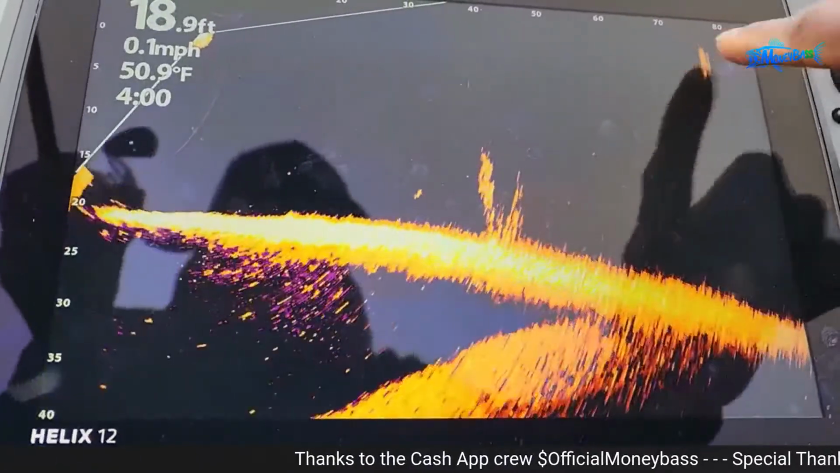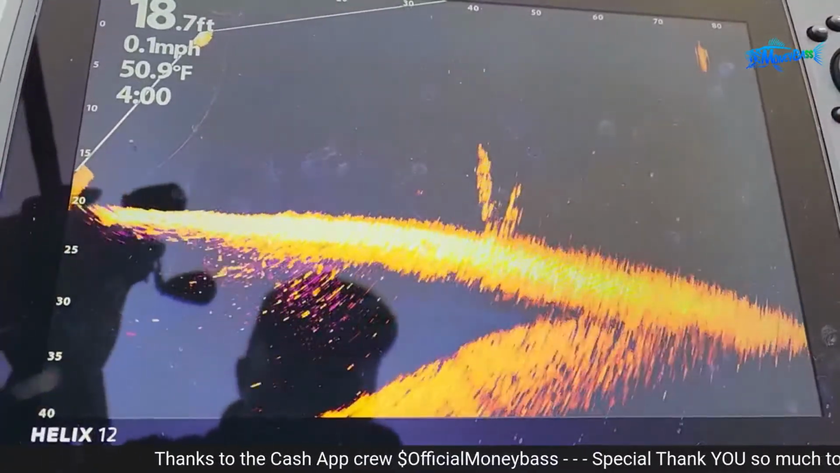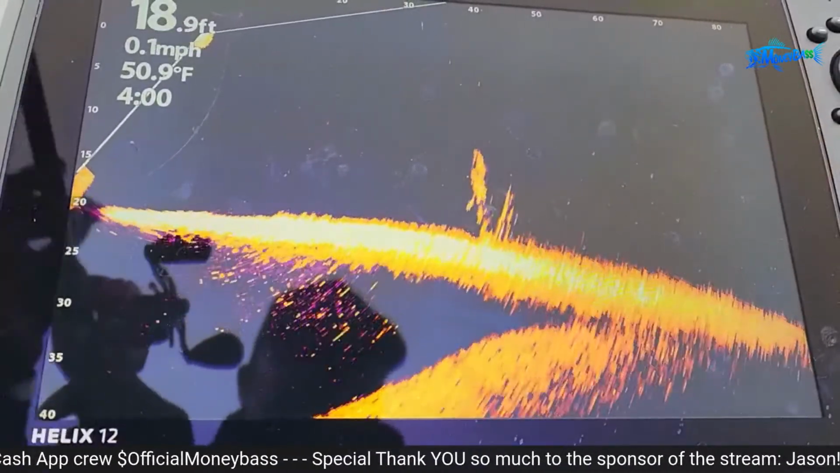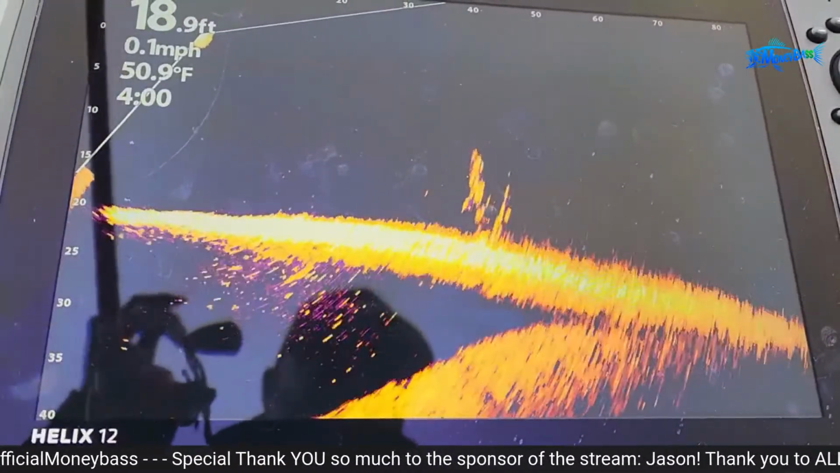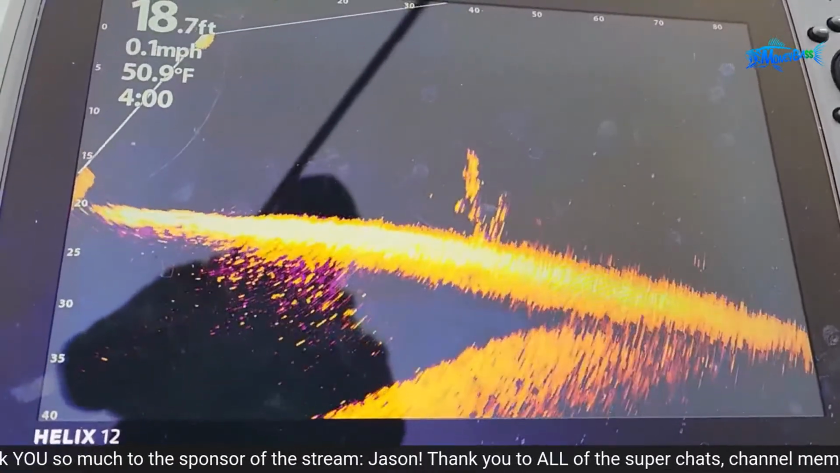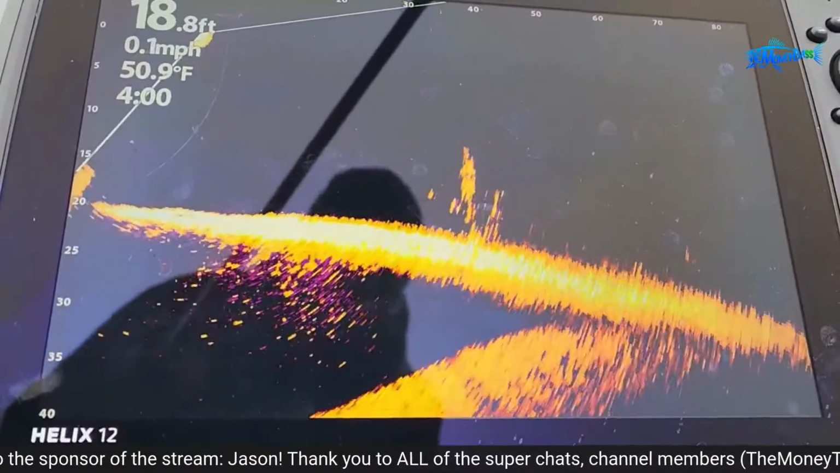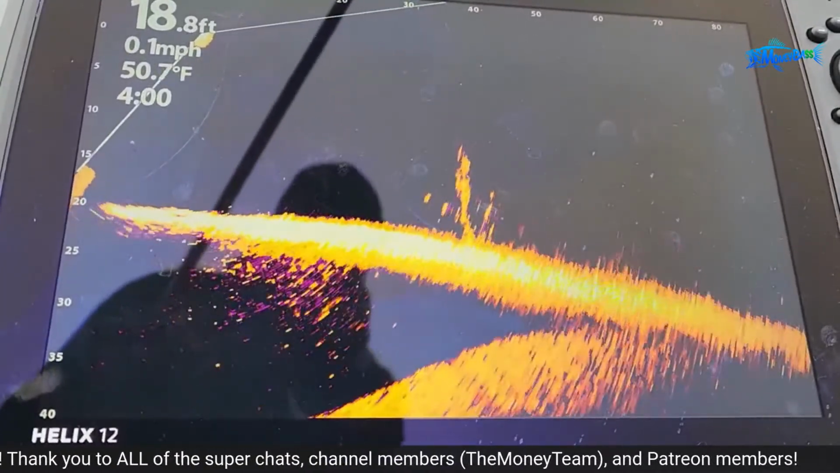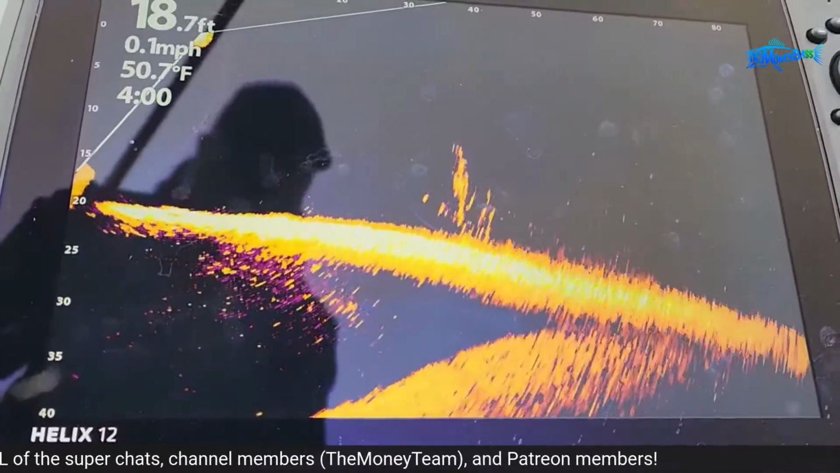All right, so that's that A-rig. Gonna let it fall back down. And again, guys, I haven't done any tweaking to my settings to make that show up any brighter yet. But I'm sure once I do that, I will get a better picture. But let's just see if I can get these things to...